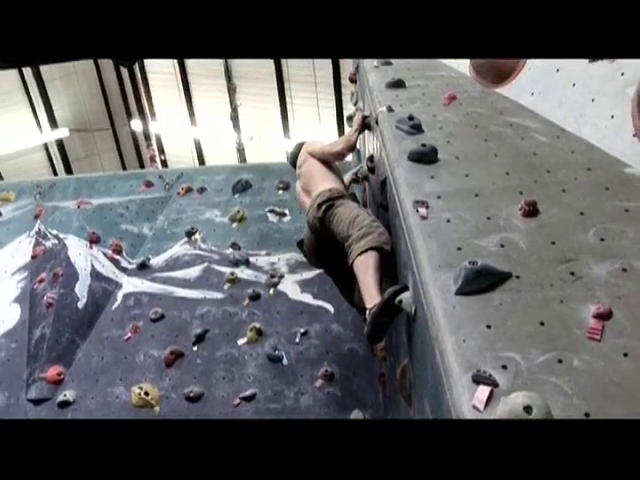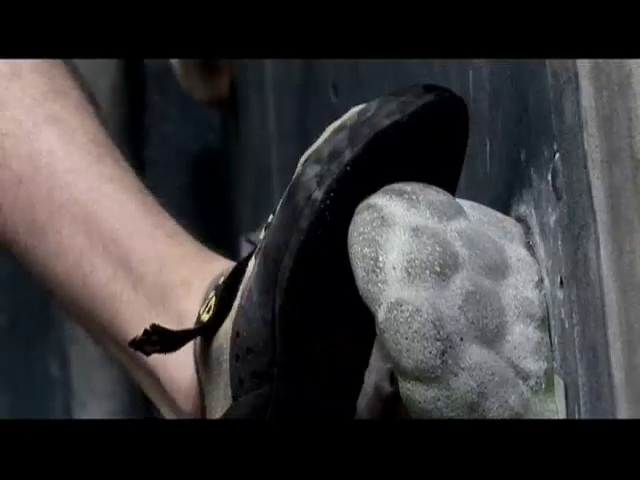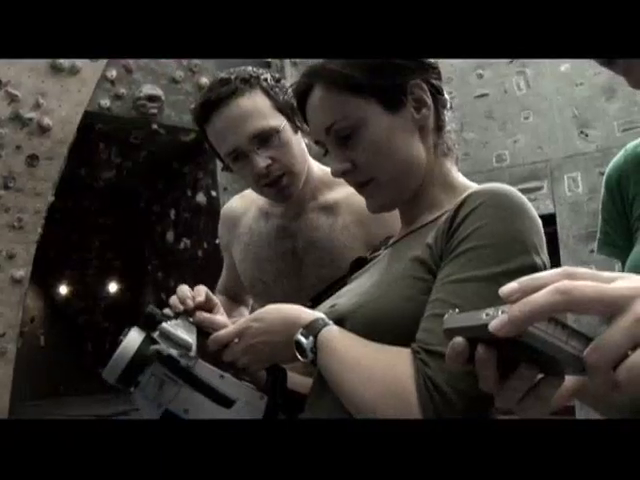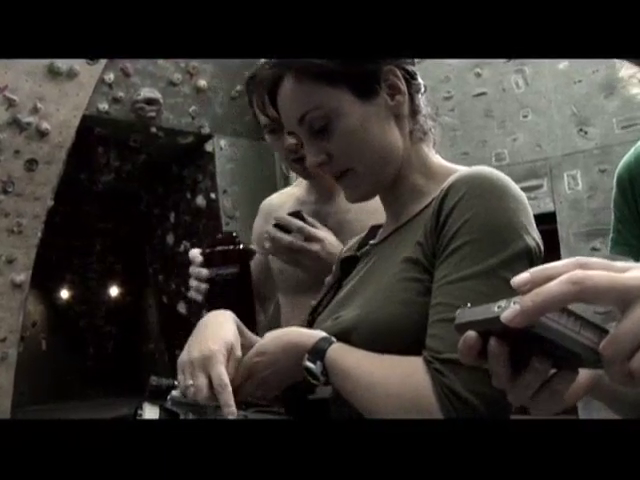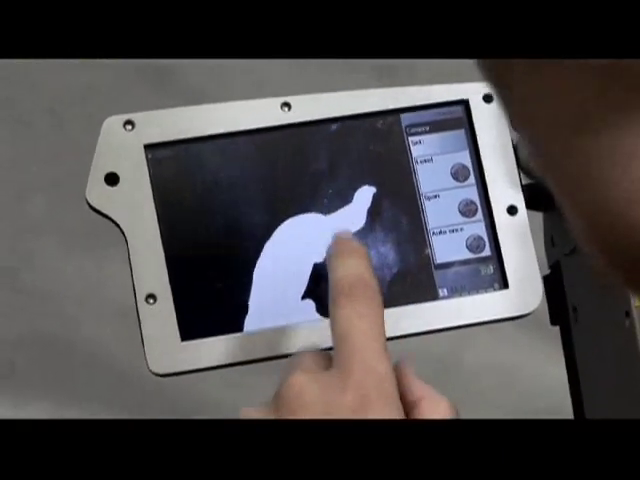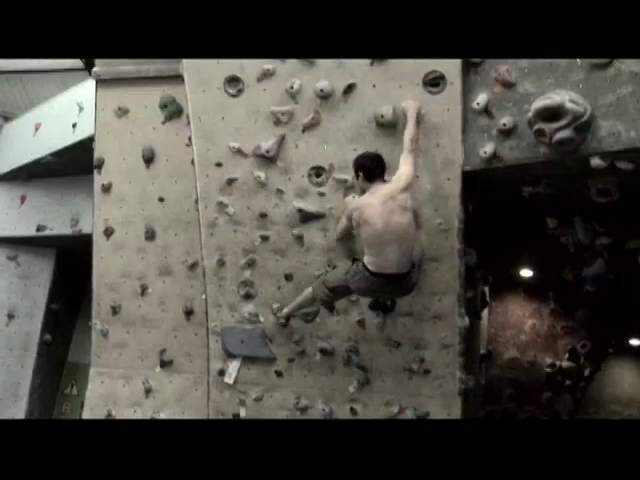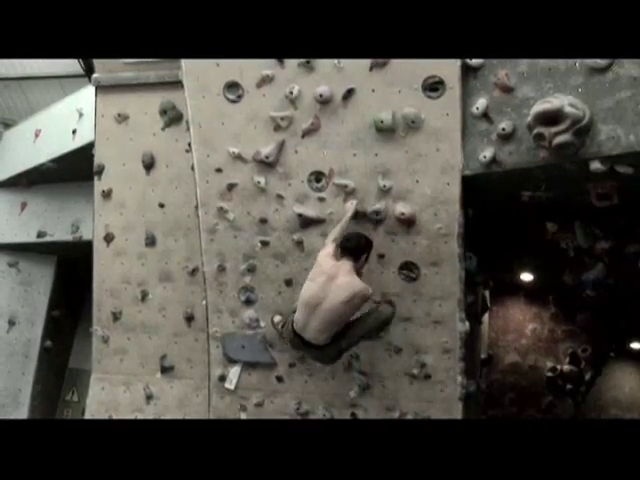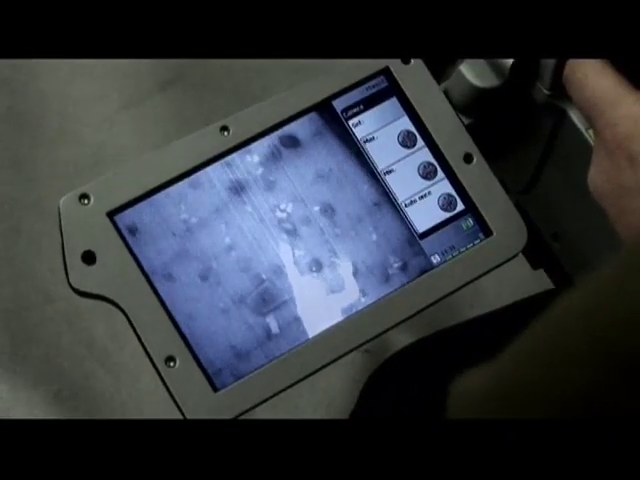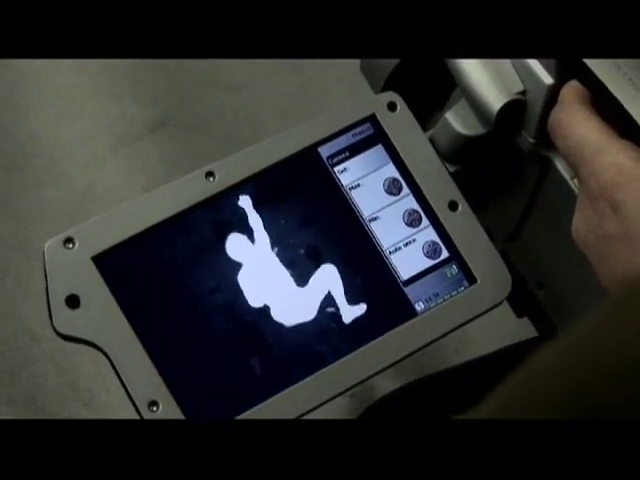So I arranged to film Andy, who practices parkour but is also a keen climber, and we arranged that we would film him at a climbing wall, and that just gave me the opportunity to experiment in detail about the kind of compositions that I wanted. I could say to Andy, can you come in from the left-hand side of the screen and then climb and then exit on the right-hand side. I could experiment more with the details.